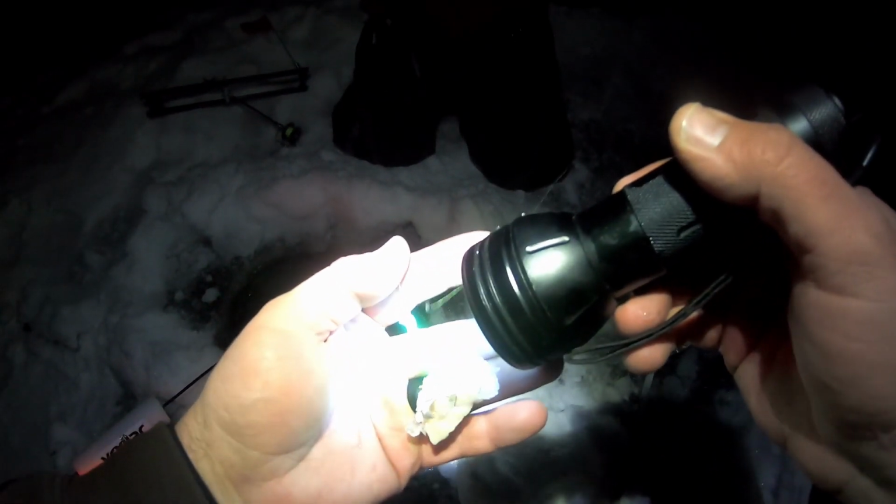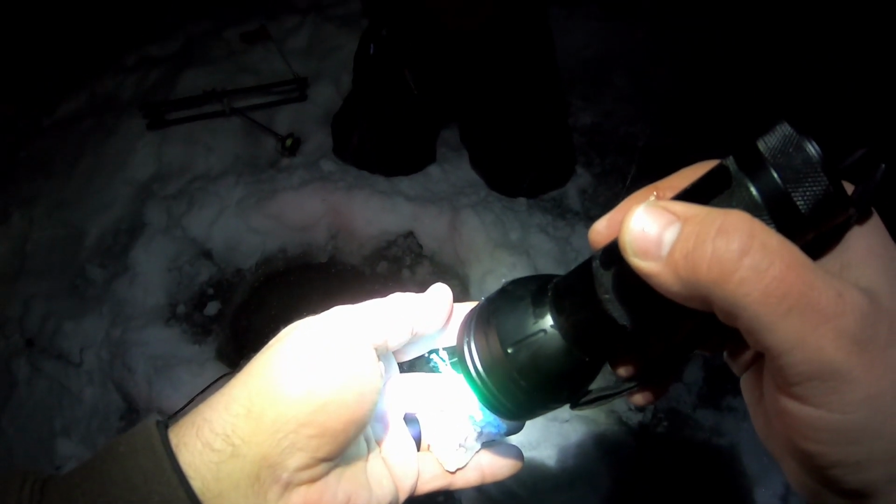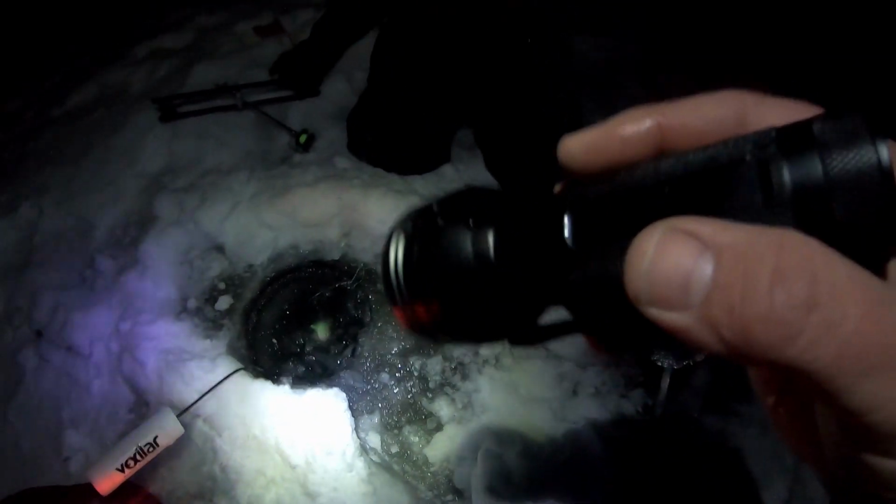Alright. Hole number 2. Make a little room there. Pretty dark out tonight. Moon's not, I think, only about half. So, be nice and dark. I have to come out every 30 minutes and check these tip ups so they don't freeze in too hard. Hold on. Cool. It's a little brisk.